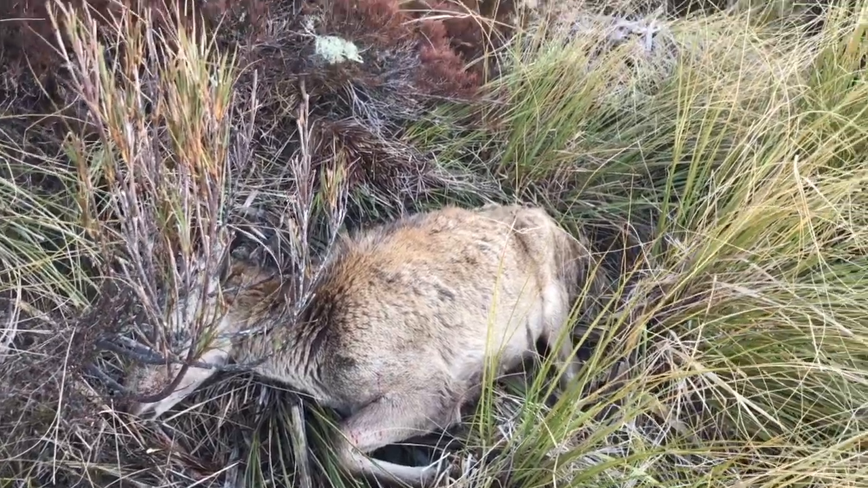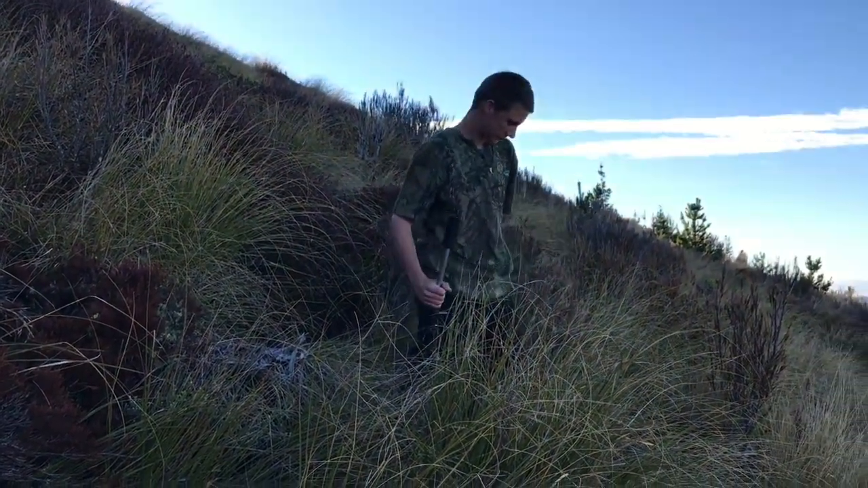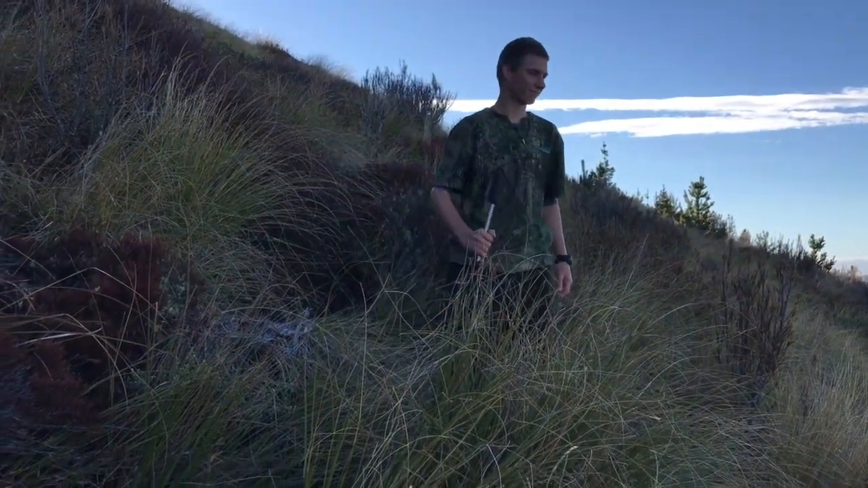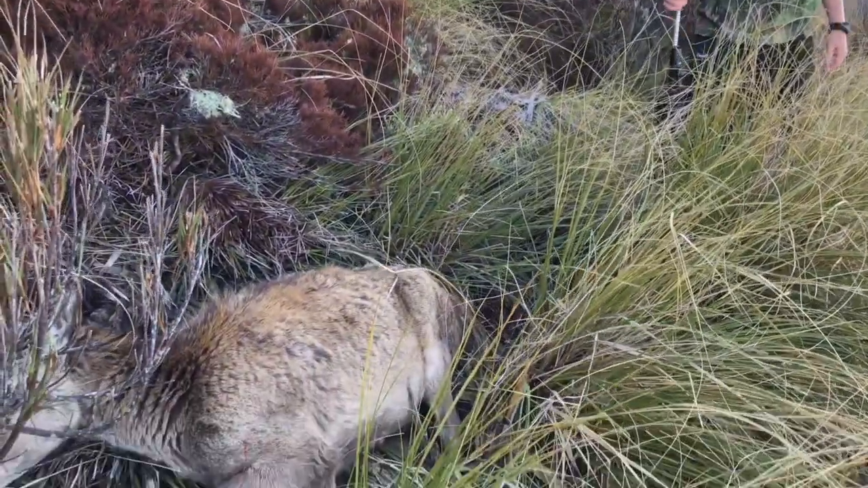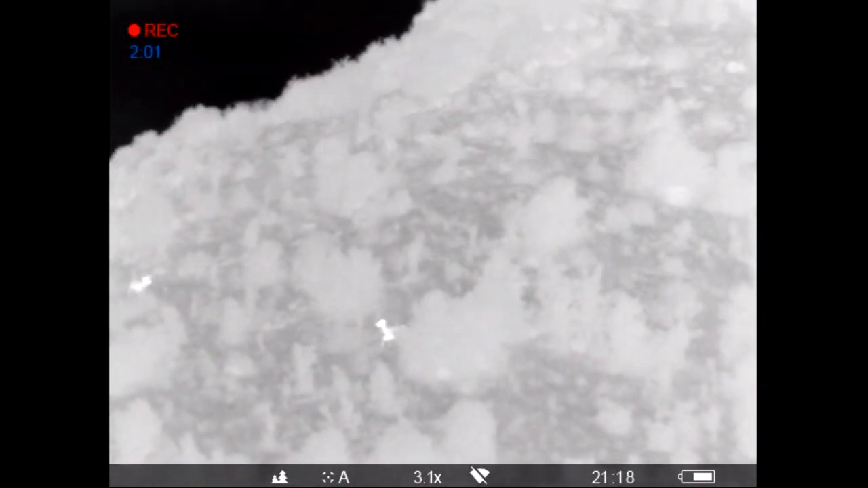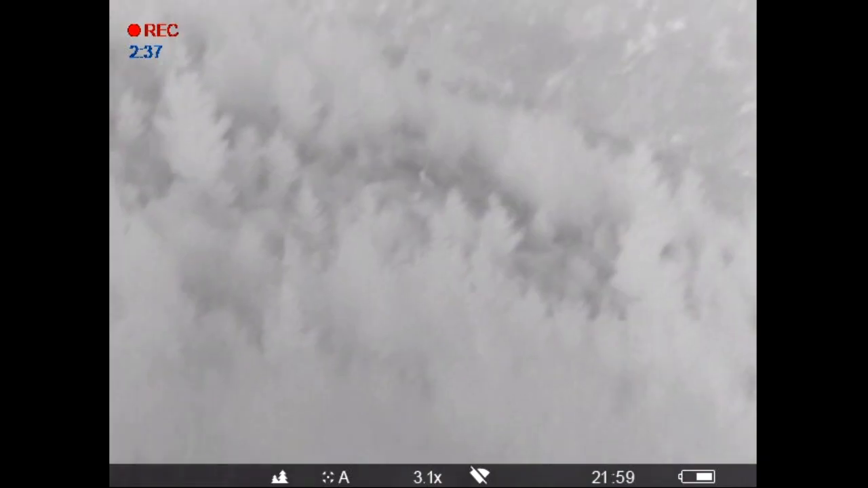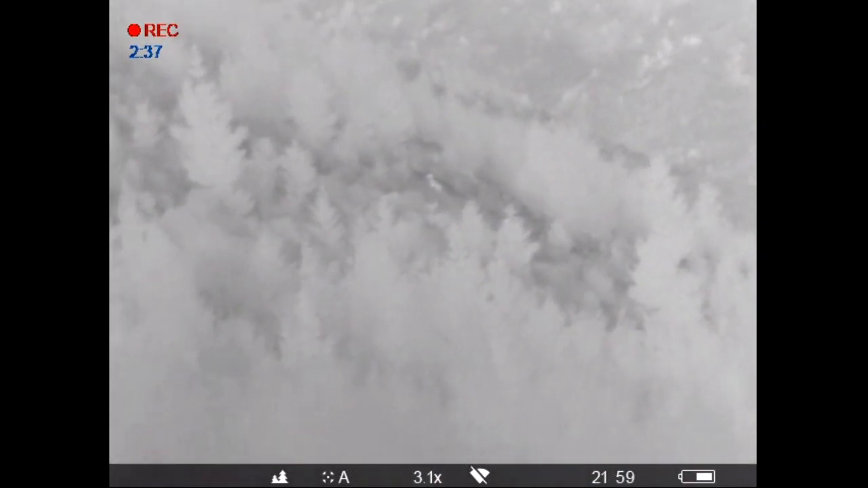Now, the reason I filmed Dan there, look at it, that dead deer, was we've had probably the most amazing stalk that I've ever had. We're out early this morning here in Southland, and cracked over a couple of deer. And we've seen something like, I would say, in excess of 20 deer this morning that we probably would have struggled to pick up with the naked eye. And just as we're coming to retrieve a hind that Daniel shot early on, we noticed a yearling coming back for its mother.